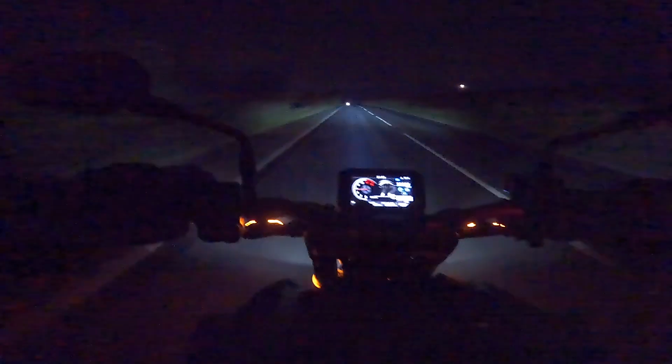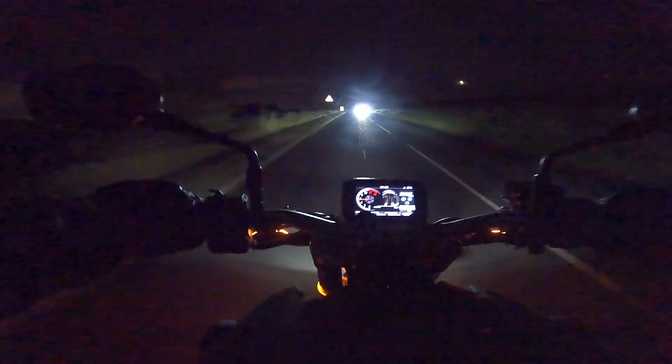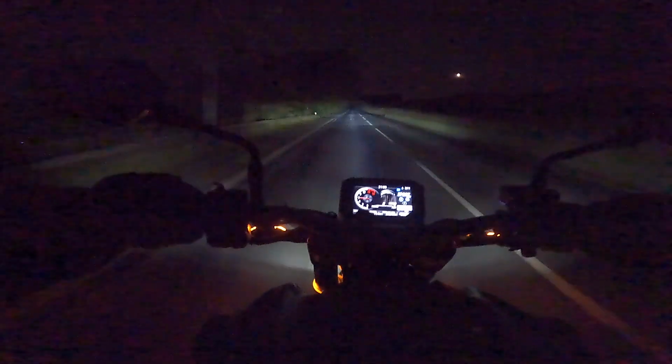It could be in my lane. It could be going fast. Could be going slow. It's very hard to judge distance and speed and direction and everything at night time. And so, again, lots of road signs, that helps.